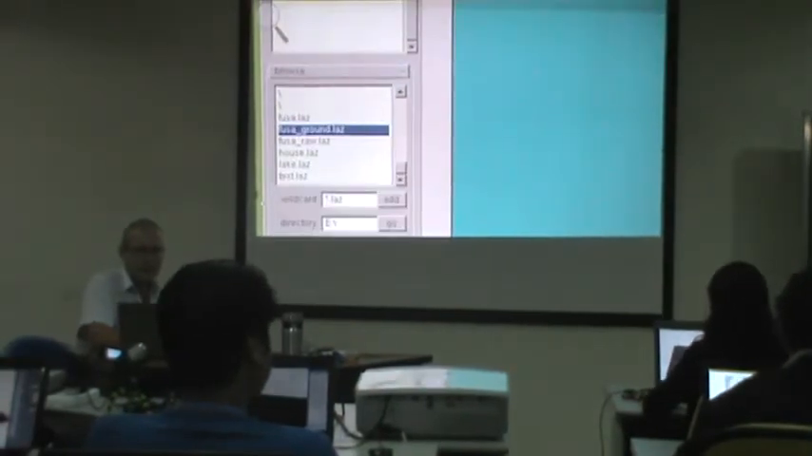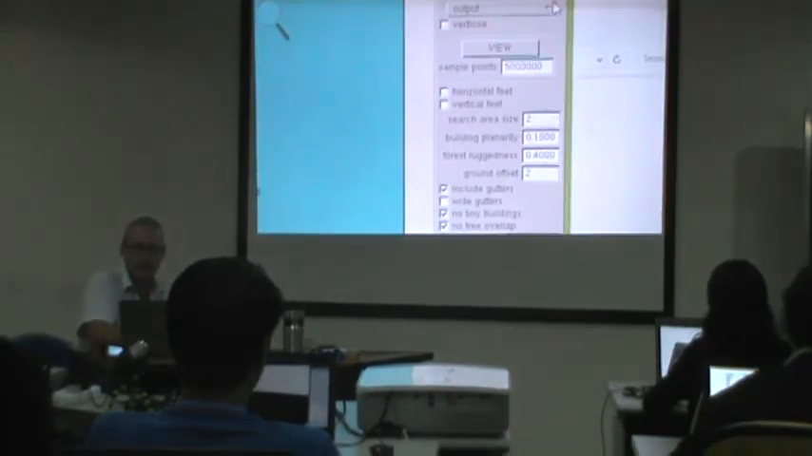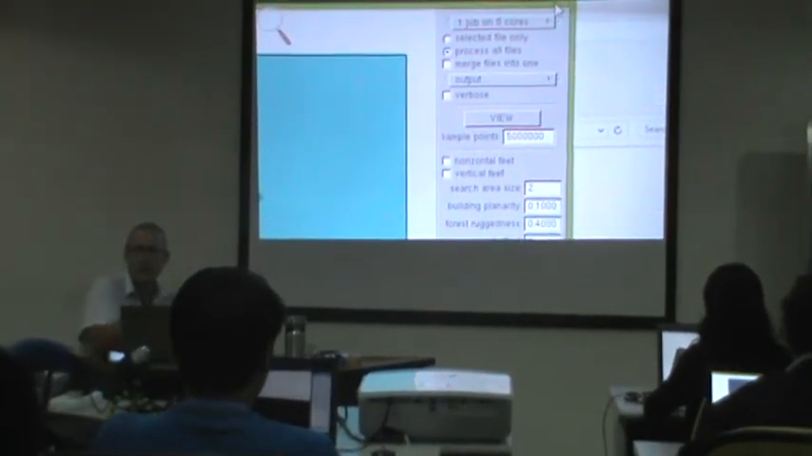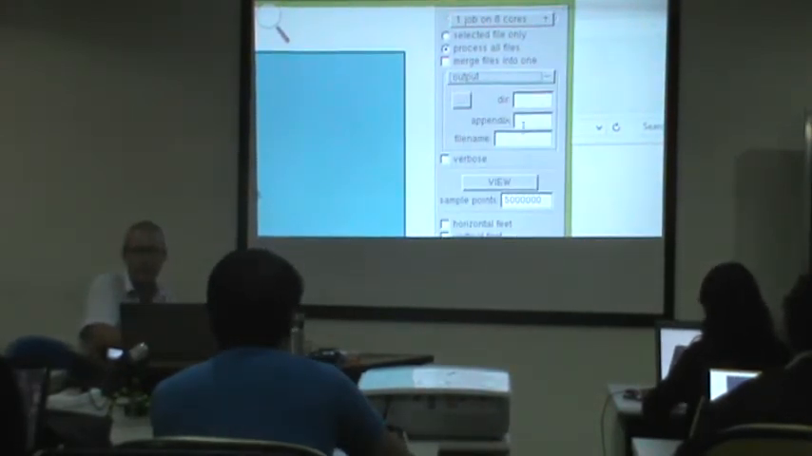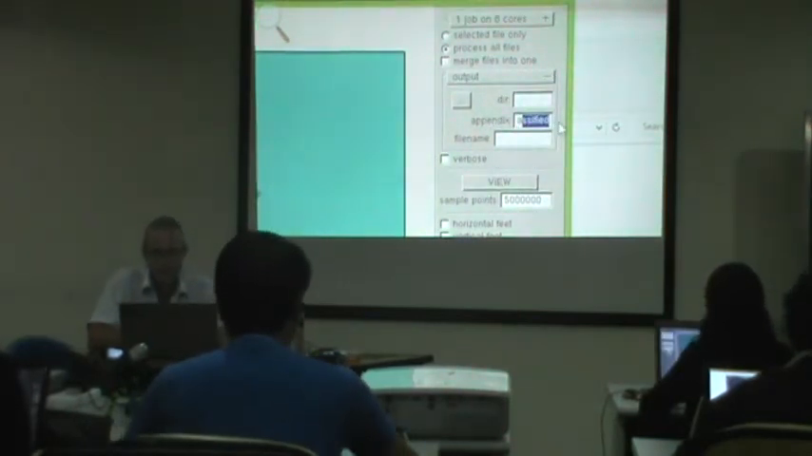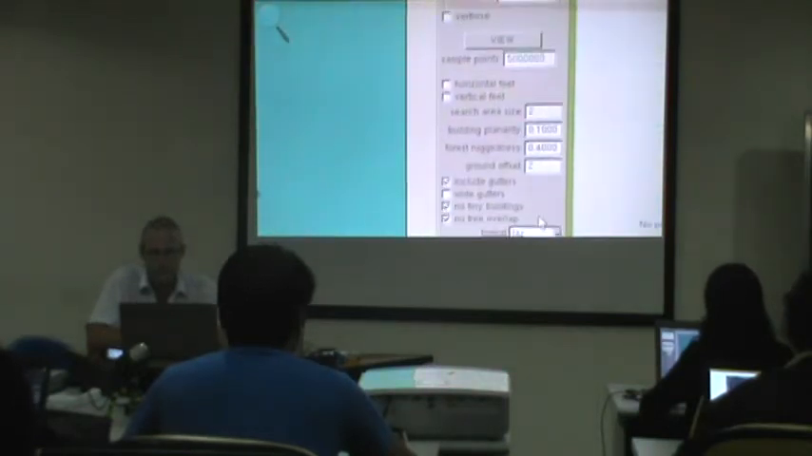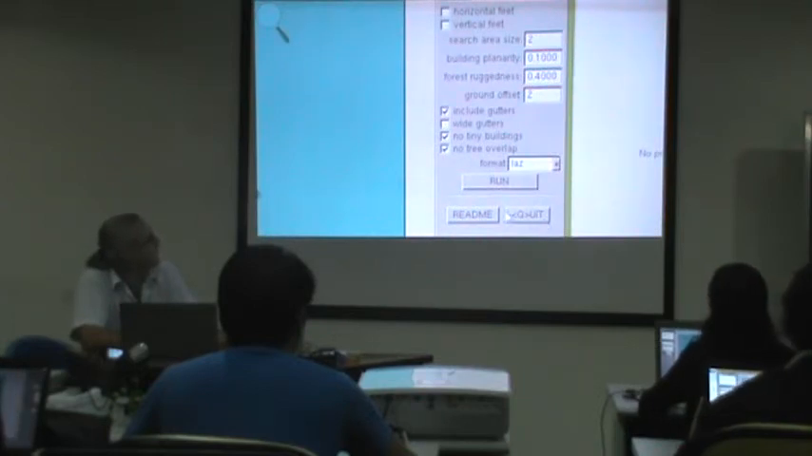So for lasclassify, there's not a whole lot to do. I usually leave just the default settings when I run it the first time. The only important thing to do, of course, is again setting the output options right. So this one I call underscore classify. And that's it. Everything else I just leave like it is. I say run.